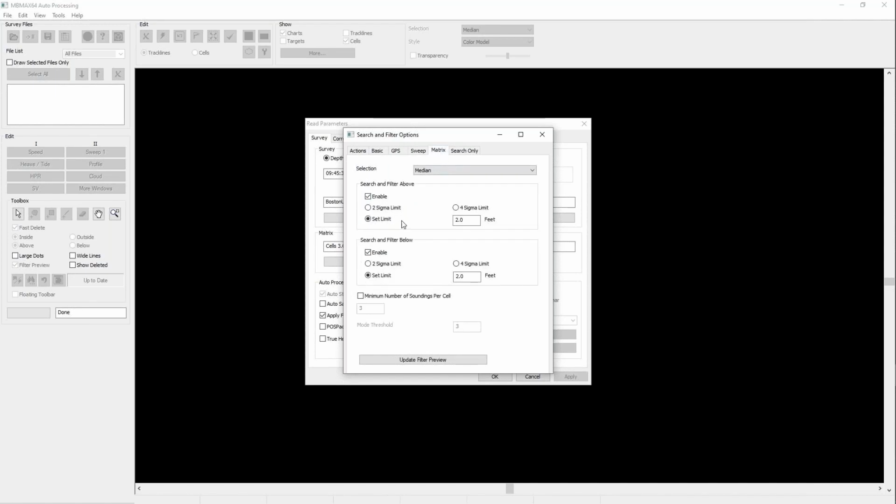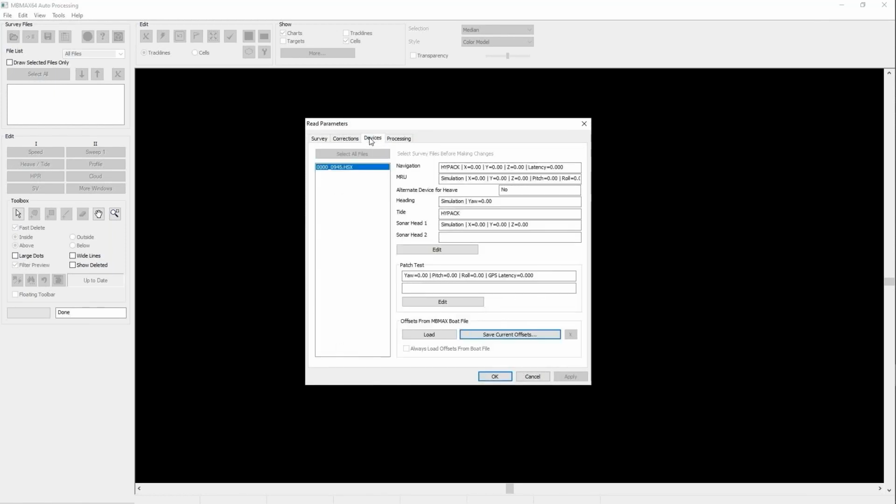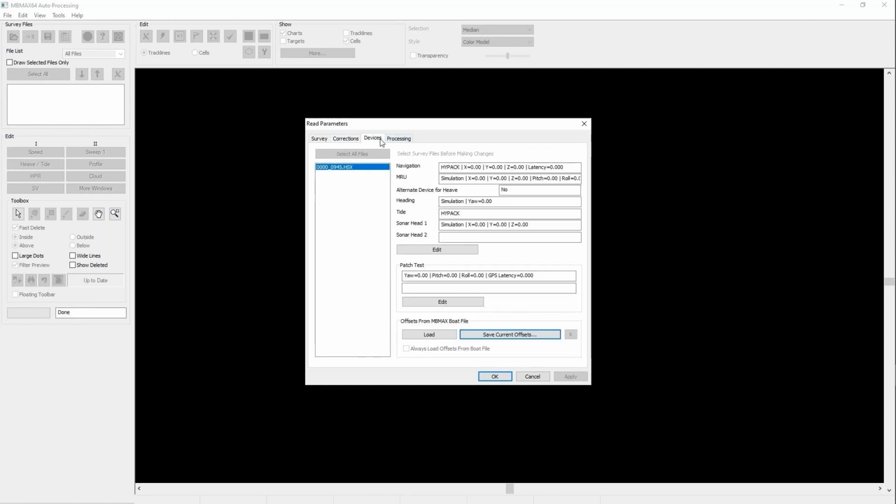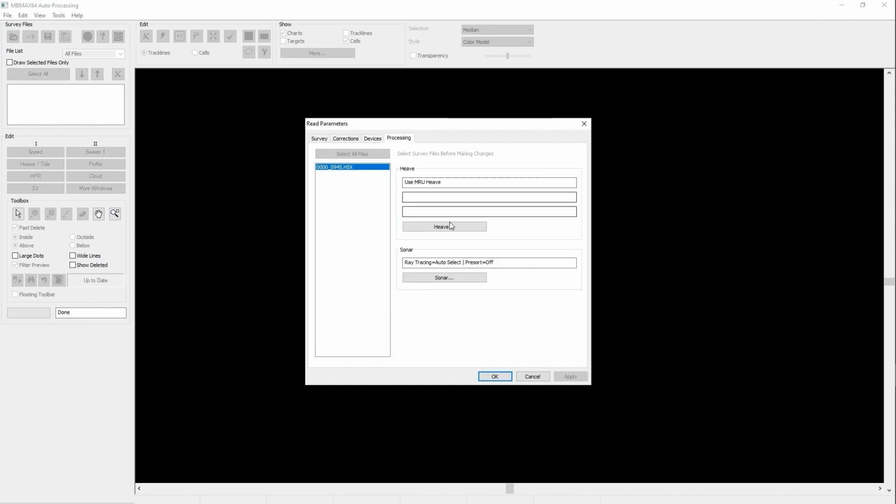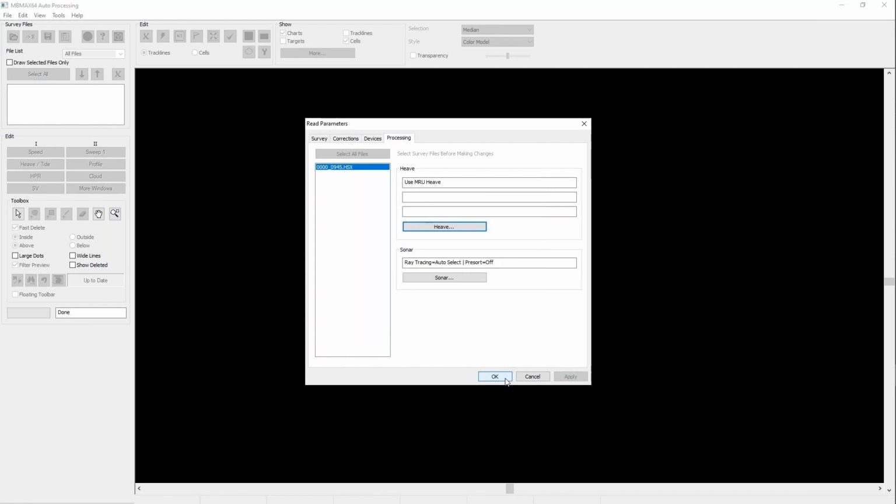Matrix filters, I got this set pretty tight, 2 foot for the median value. And then under devices, everything looks good there. Corrections look good. And then we go to edit processing. I have it set for the MRU heave. So it's going to use my MRU. Then I'll say OK. It's going to load the first file.